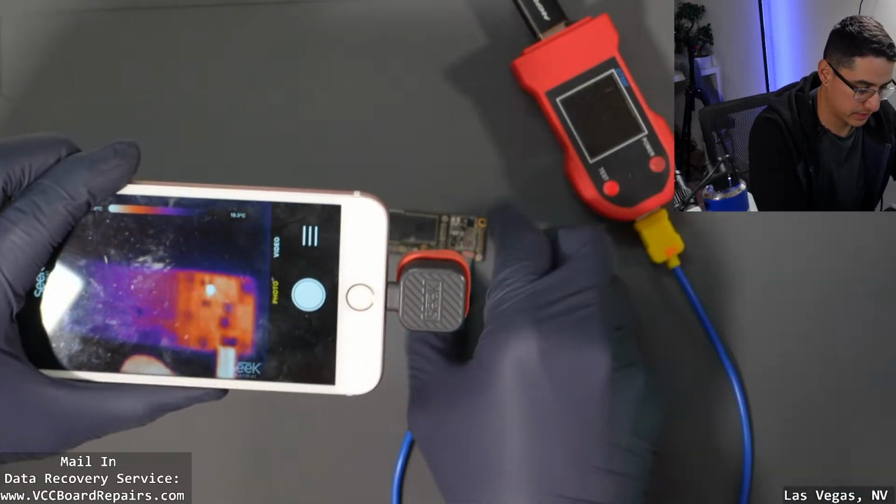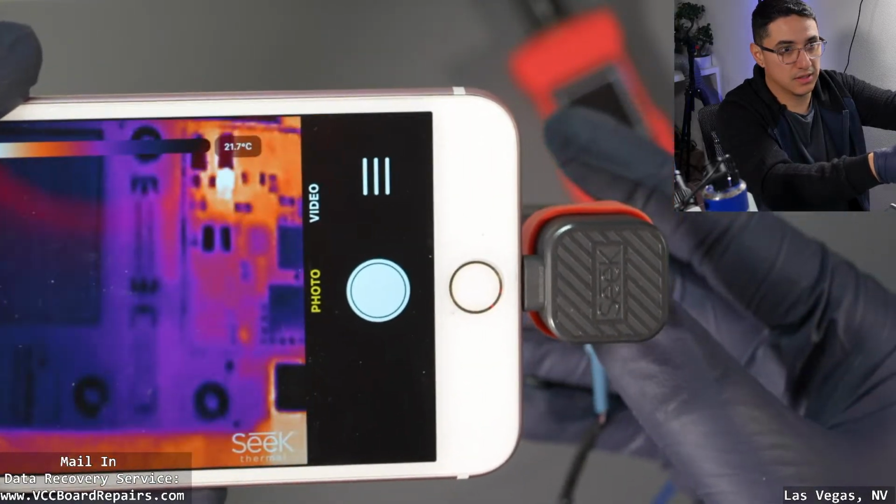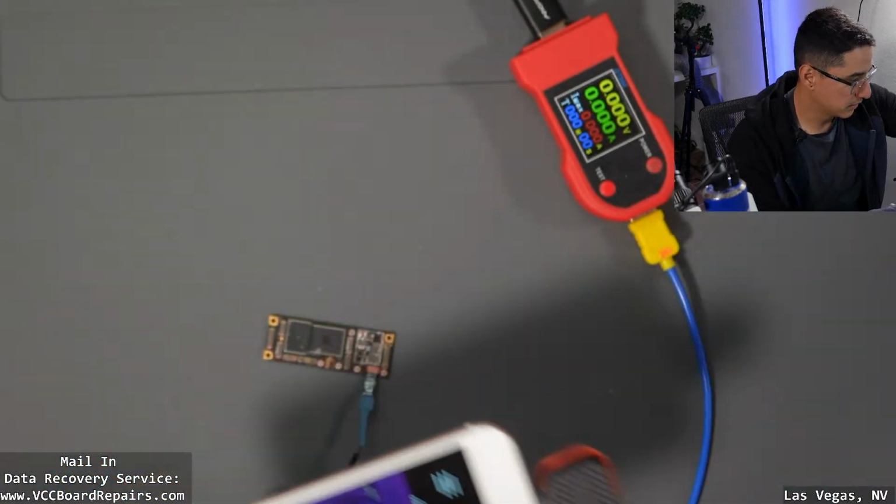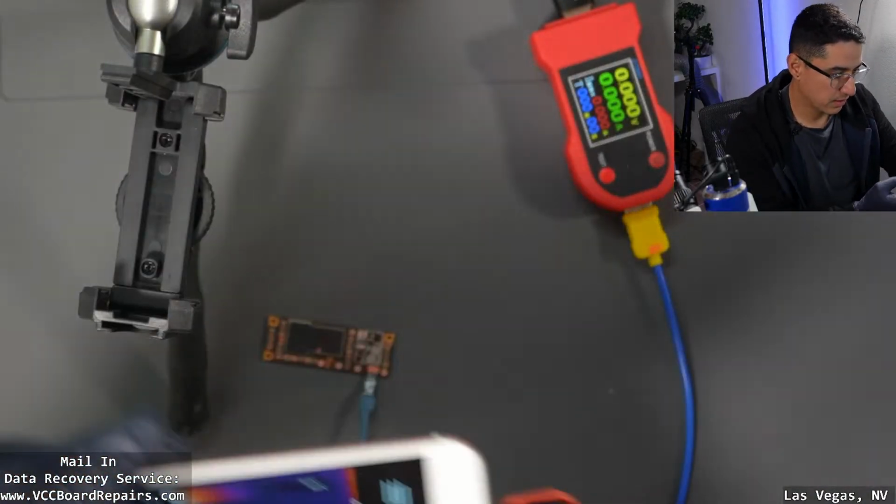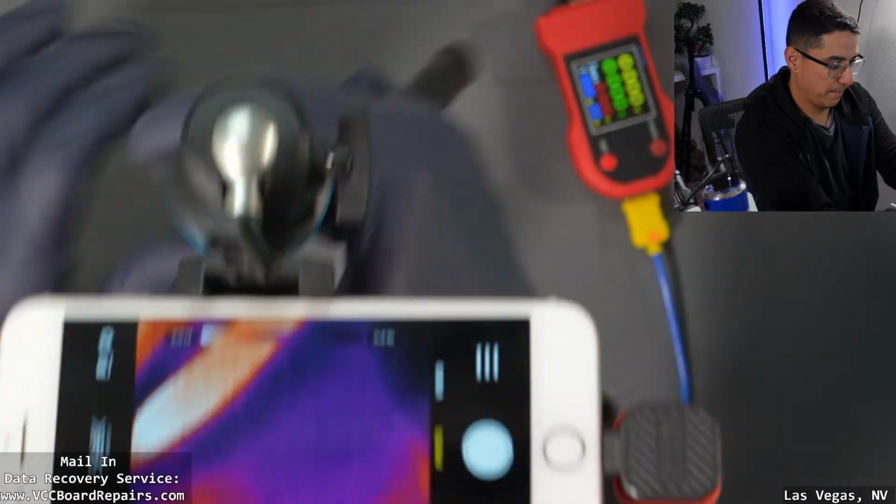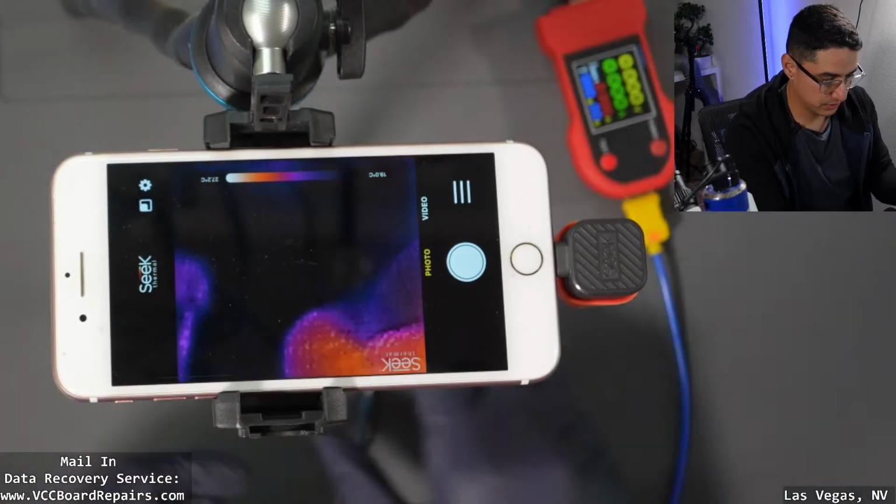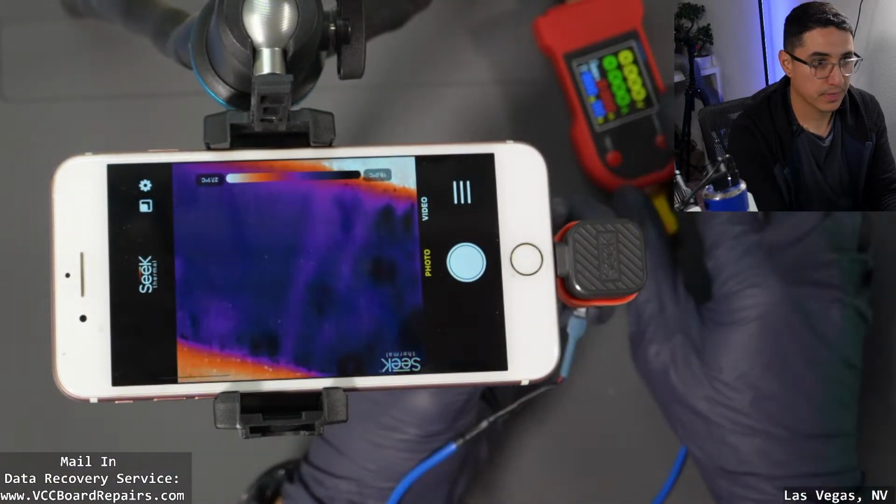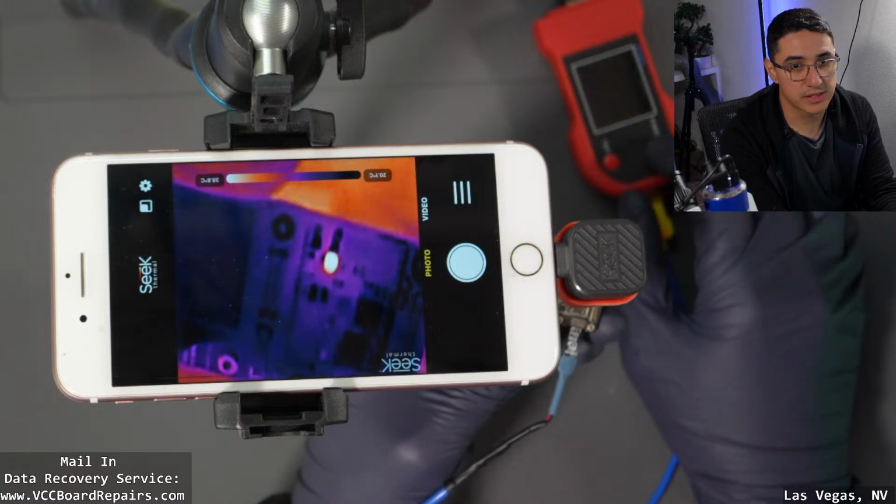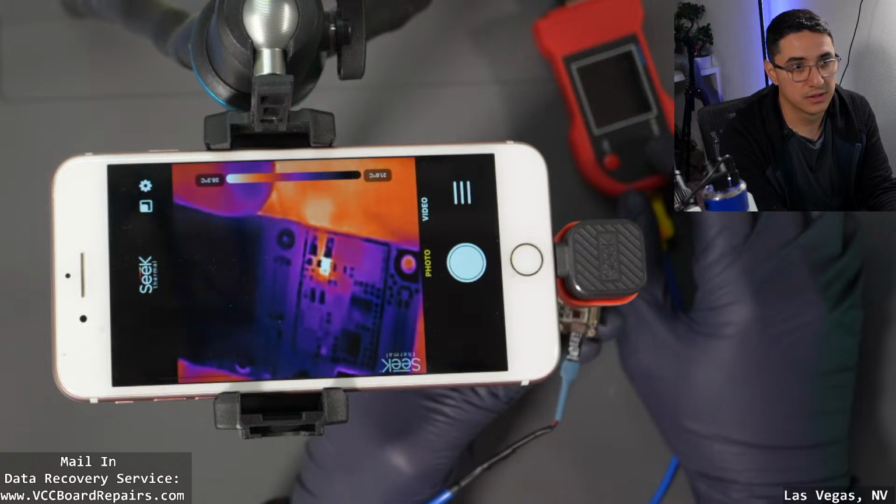Now, let me see if I get closer to the overhead camera. Oh man, hold on. Let me try this. I have this tripod here, so you guys could get a closer look. All right, so I'm gonna turn it on now. So what do you guys think? Let me know down below in the comments. Is this good or bad?